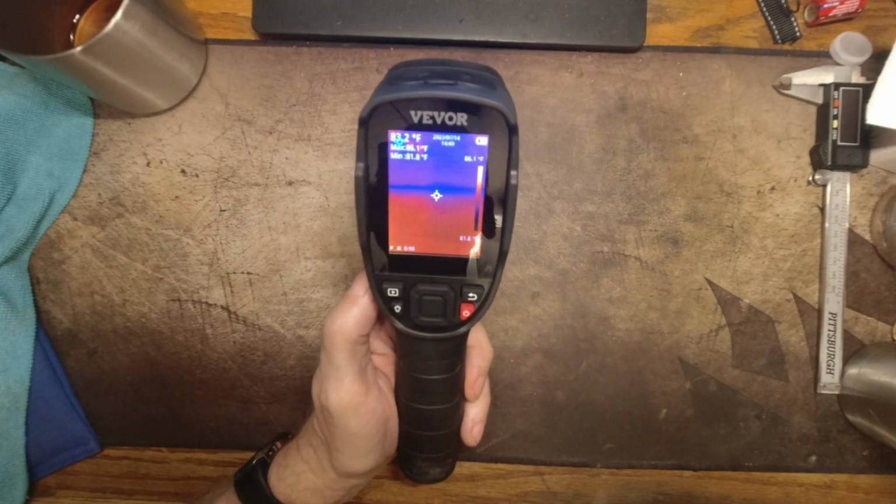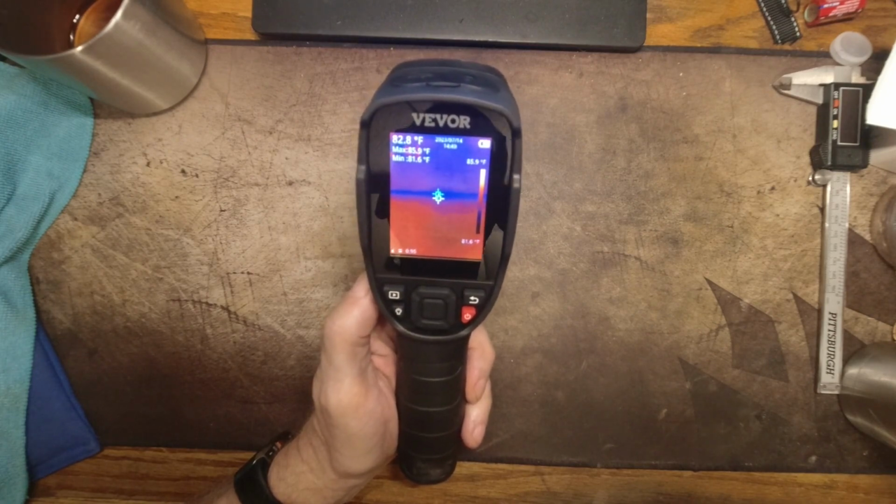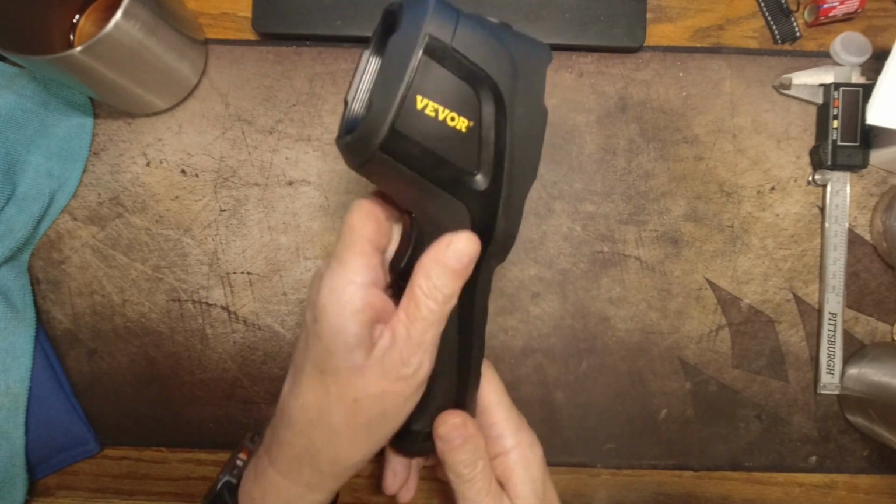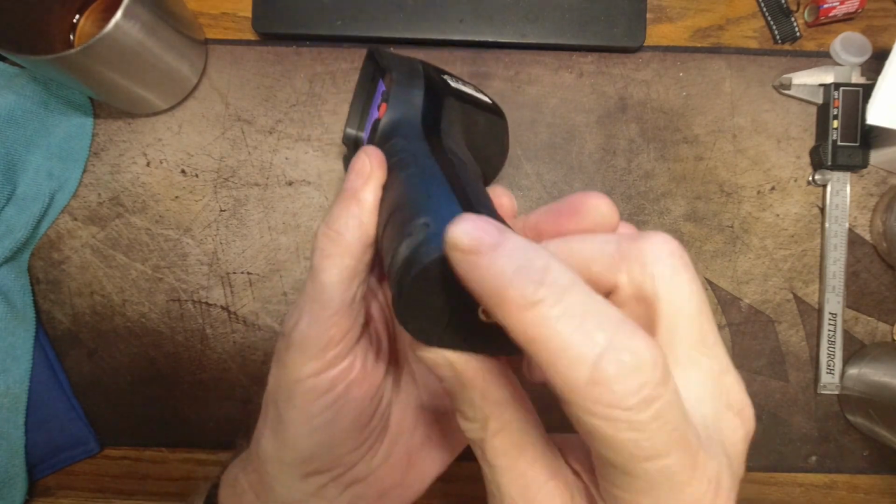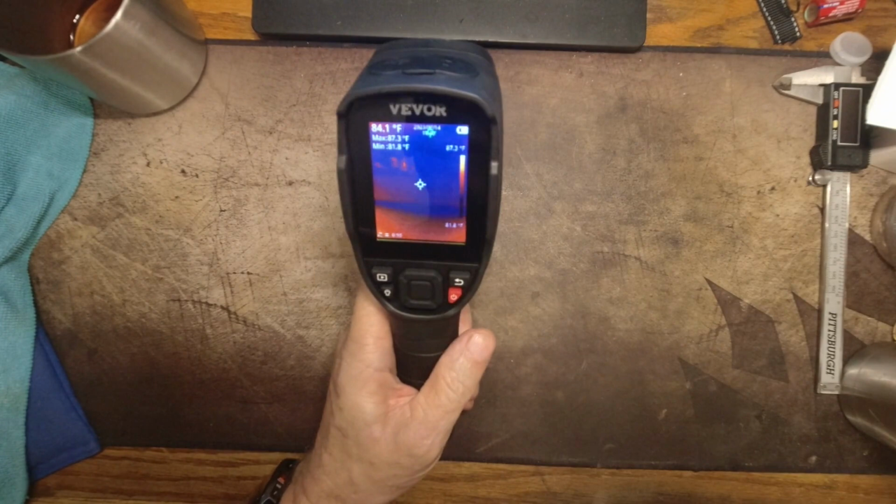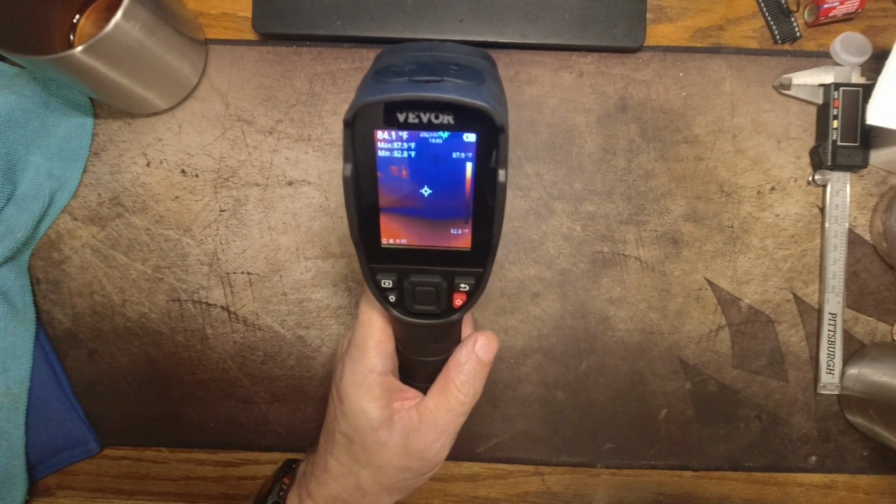So what's my final opinion on the Vevor thermal imaging camera? Well, I have to say that I do really like it. It's got a super nice rubberized outer cover on the front and the back. It seems to be protected well against drops. You can see I've dropped it multiple times and it landed down here on the handle area, and I dropped it once and it landed up here somewhere. So it has taken all the abuse, unintentional of course, that I could give it, and has survived.